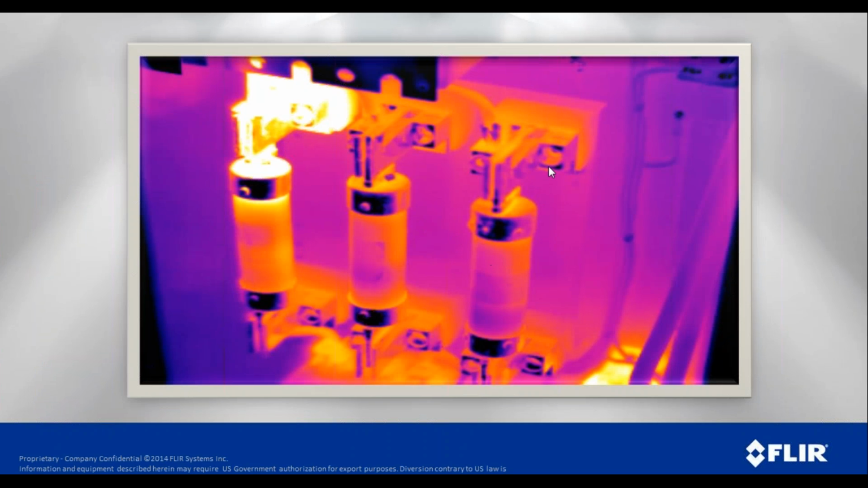Back to this example of 3 fuses, the one on the left certainly has some issues, and as you can see, it's starting to generate some heat. Maybe it just needs to be cleaned. Maybe there needs to be a replacement. Something needs to be done though, because we are generating some heat here, and it could lead to further problems down the road.